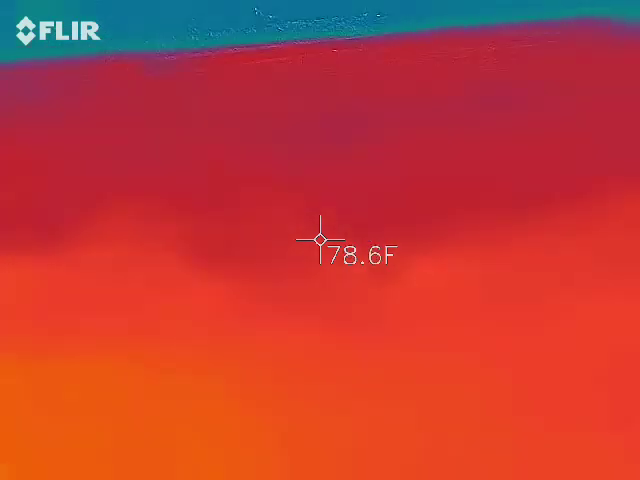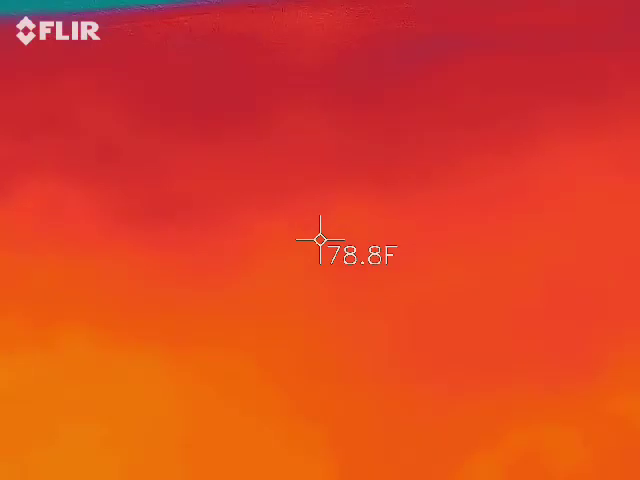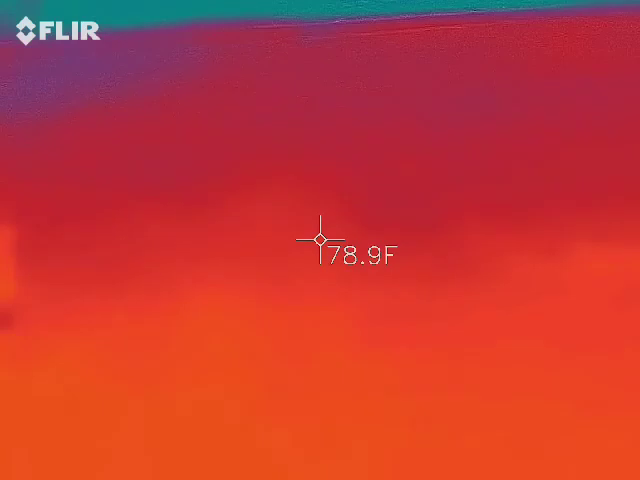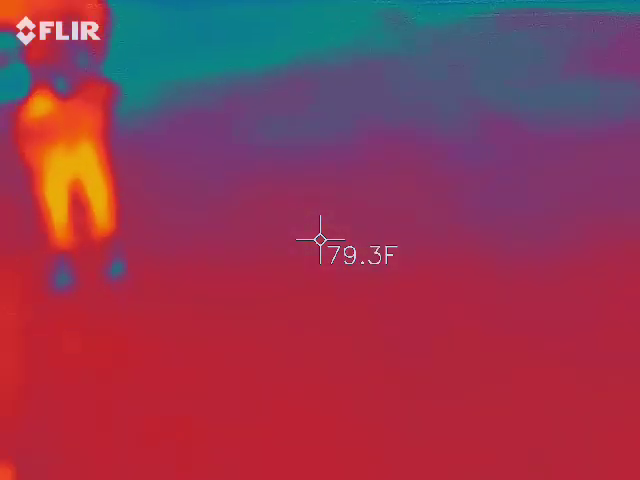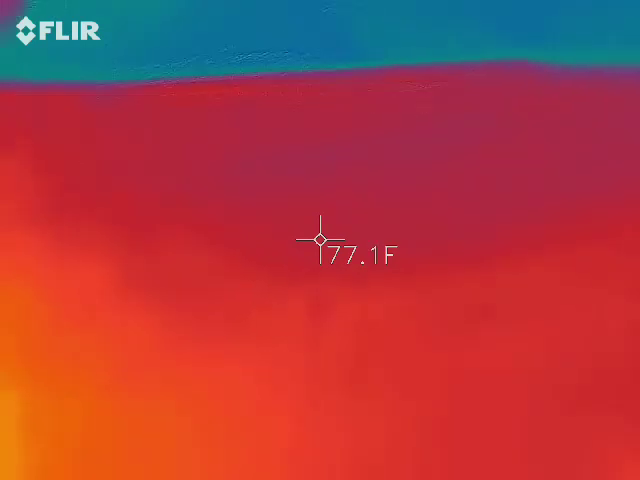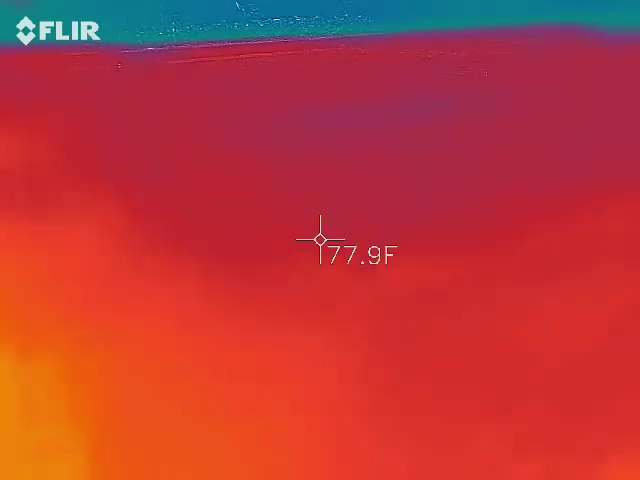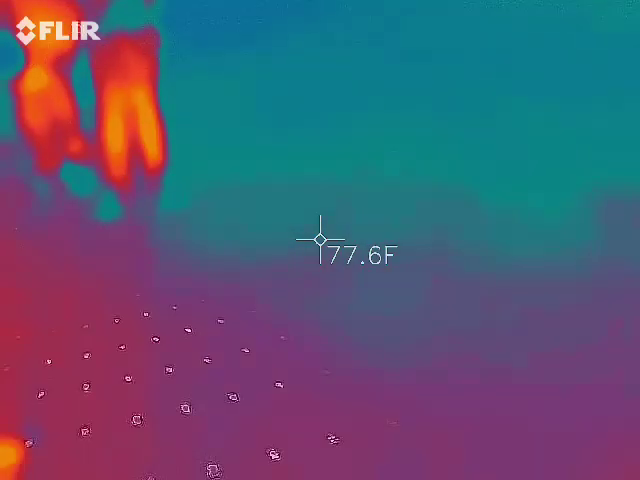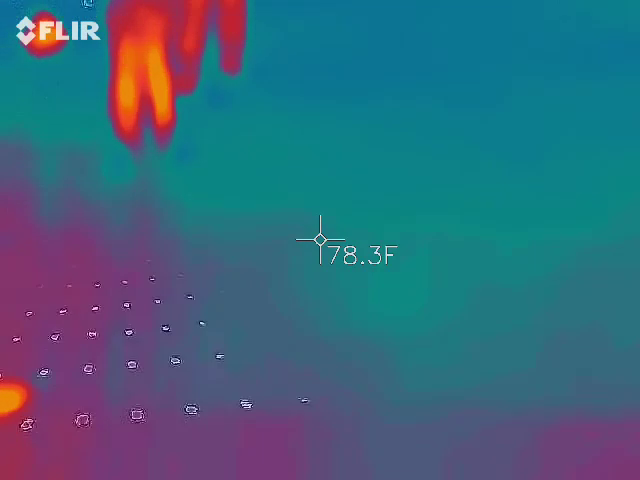Me? I need you to step away from the device to make it go to green. Wow. That's pretty nuts. Can you step away from the device to make it go to green? See anything?